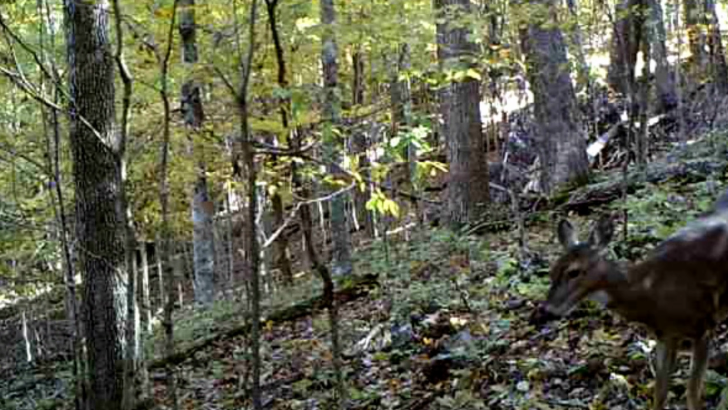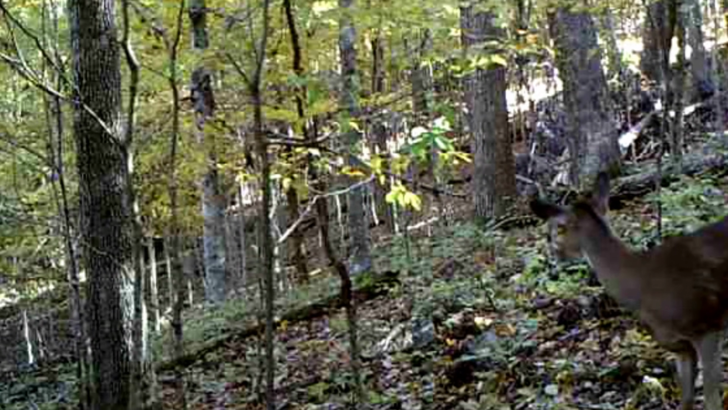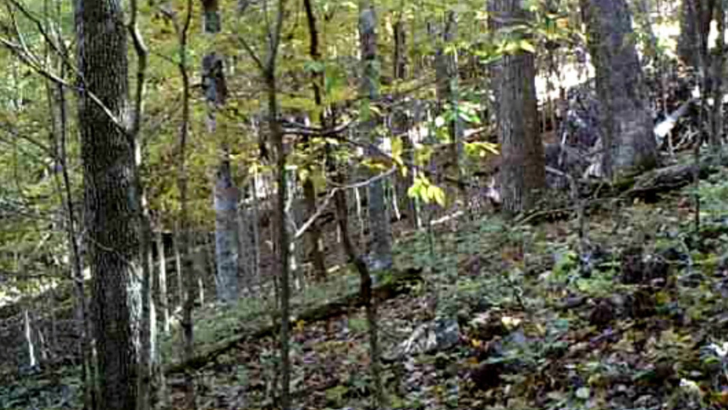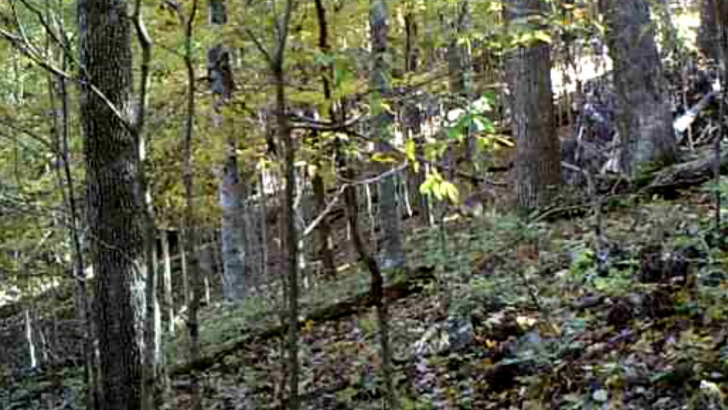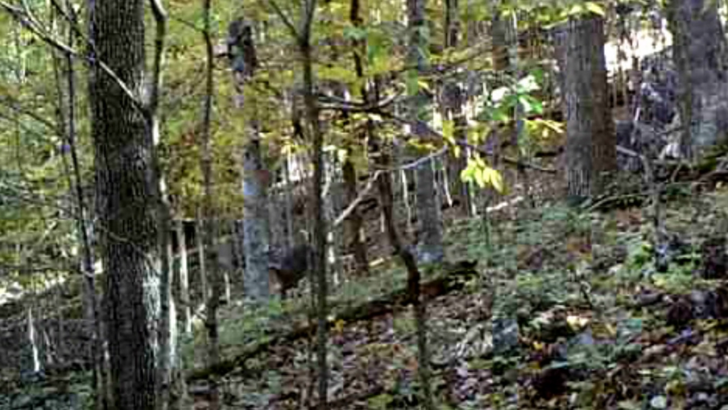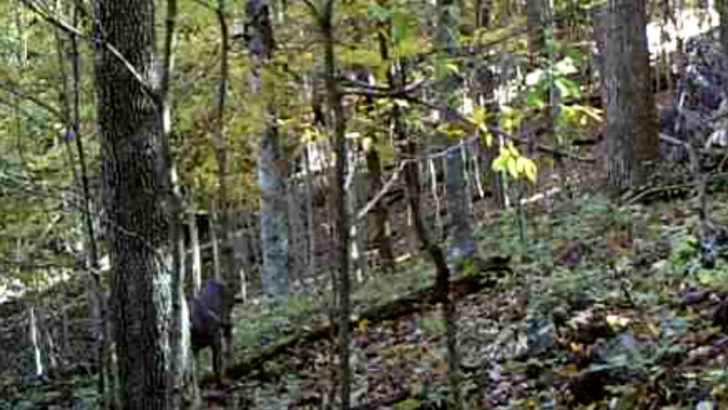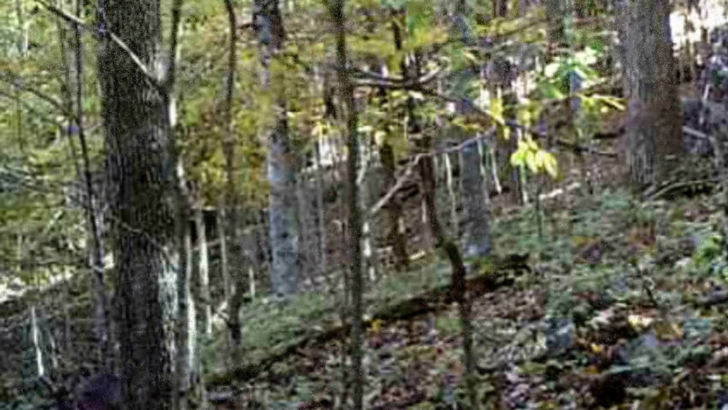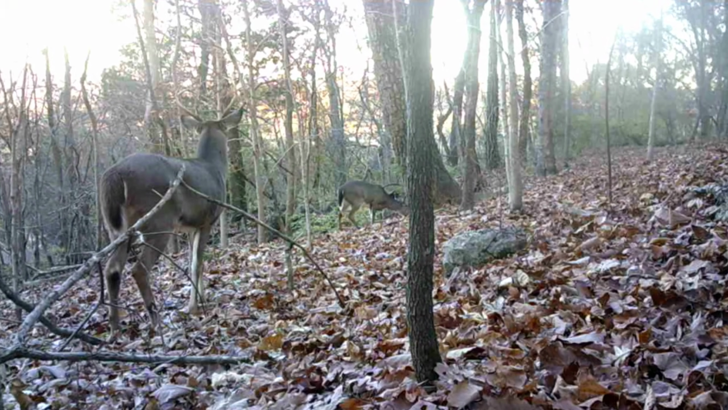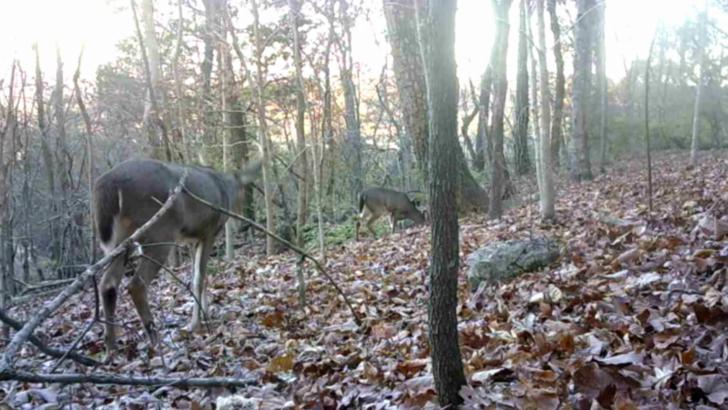And these bucks, they start following these does. Early fall. They just waiting on them. You're liable to see them follow them anywhere. Here's a good capture.